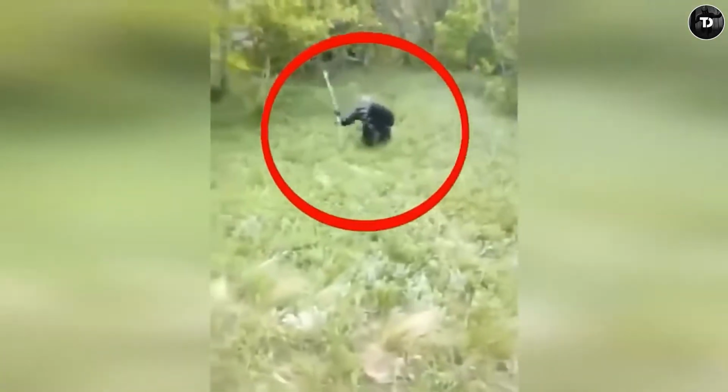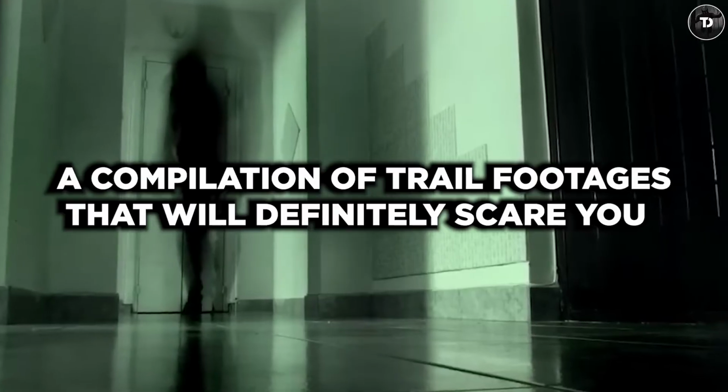And while we can't come up with a better judgment of the best, here are some of them that we could find. From skeletons with glowing eyes to sightings of a witch in the woods. Stick around till the end as we uncover the truth behind them all.